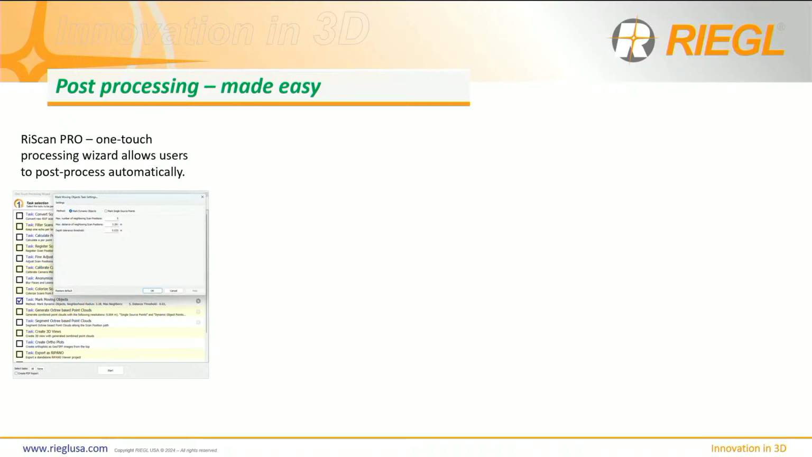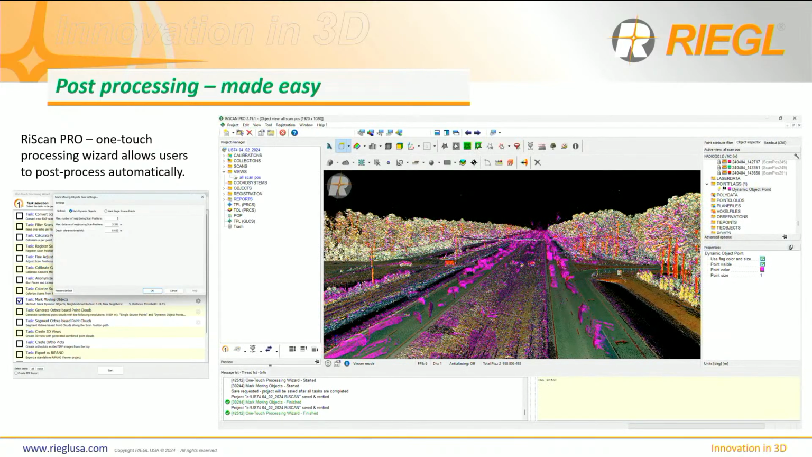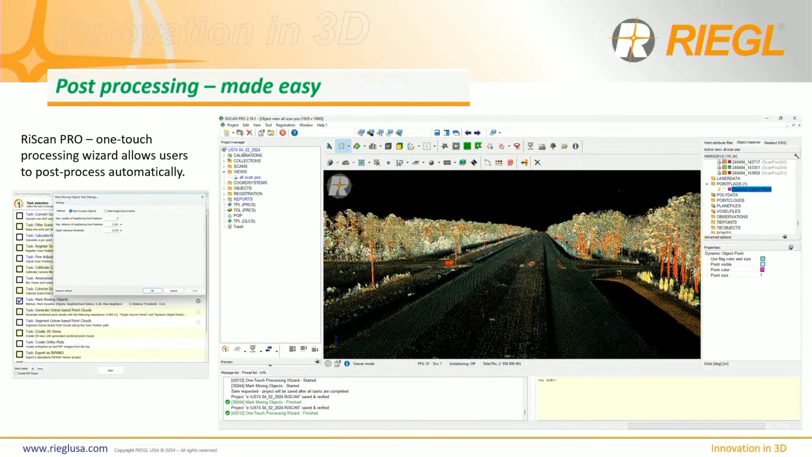You just click on mark moving objects, put in your parameters, and it will mark all your moving objects. You can classify those, or you can get rid of them, but you can classify them and hide them from your scan and send all of it to your client. And boom, they're gone. And all this is done in RiScan Pro.